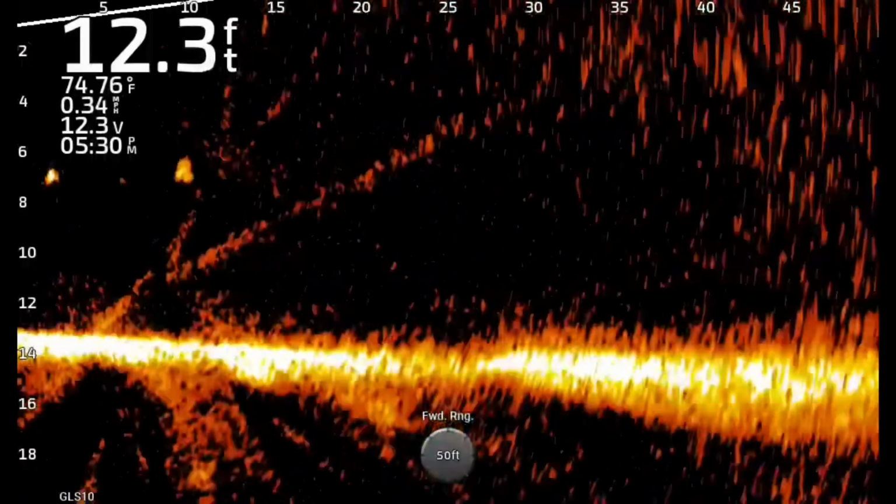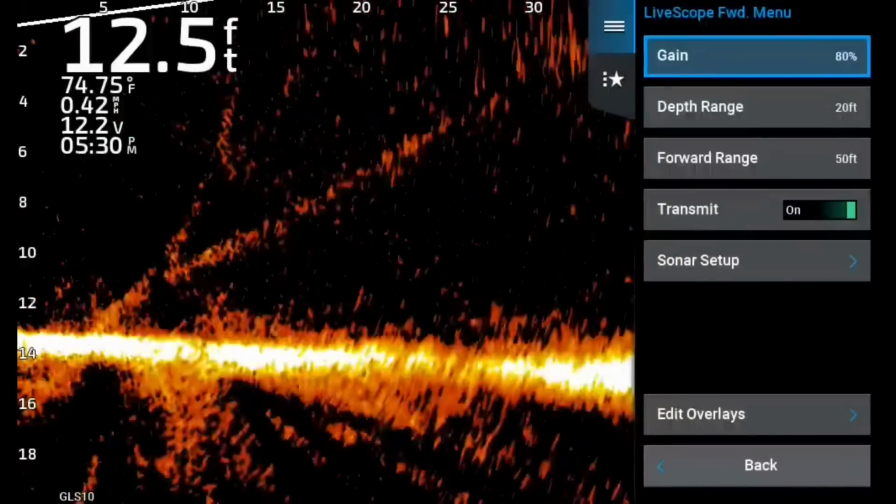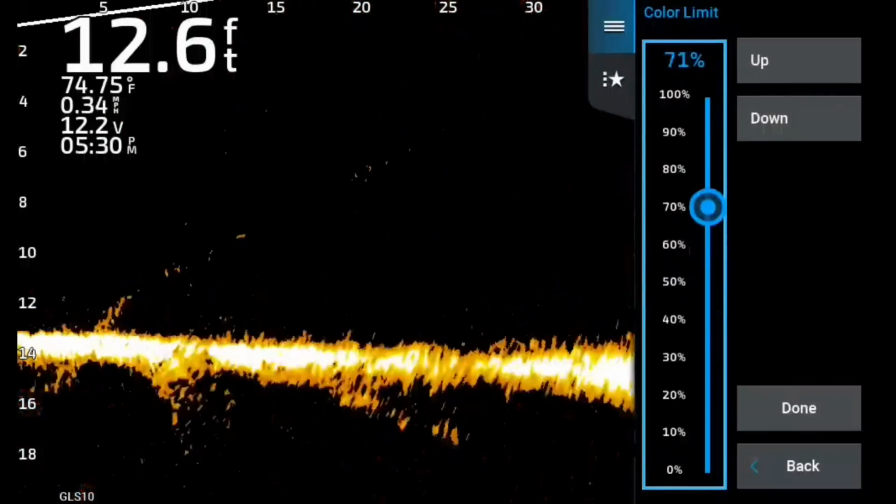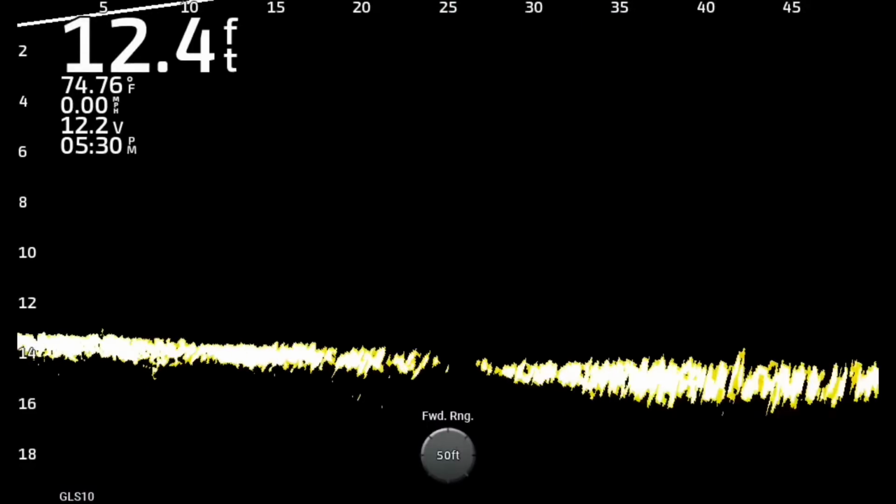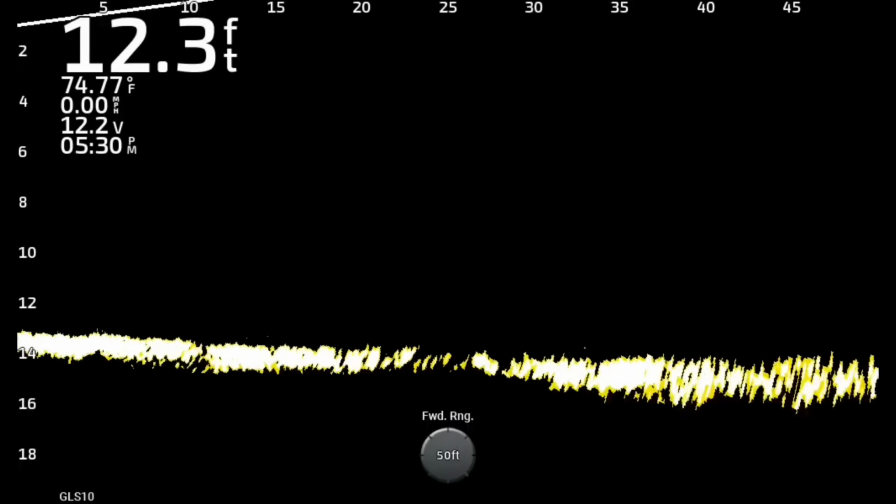So, more gain isn't always better. And I'm noticing color limit is having the opposite effect now than it did on the last deal. So I'm going to put it up to 100%. This is 80% gain, 100% color limit. And I still had trouble finding my bait. I mean, it's very, very hard to find.